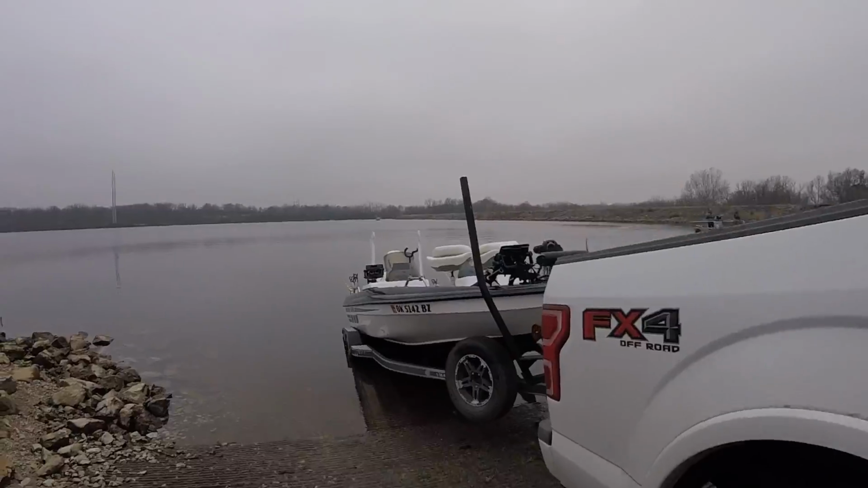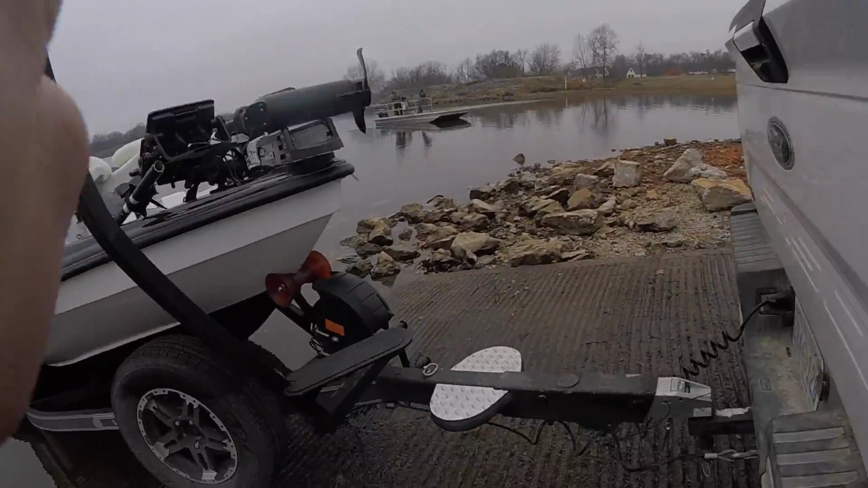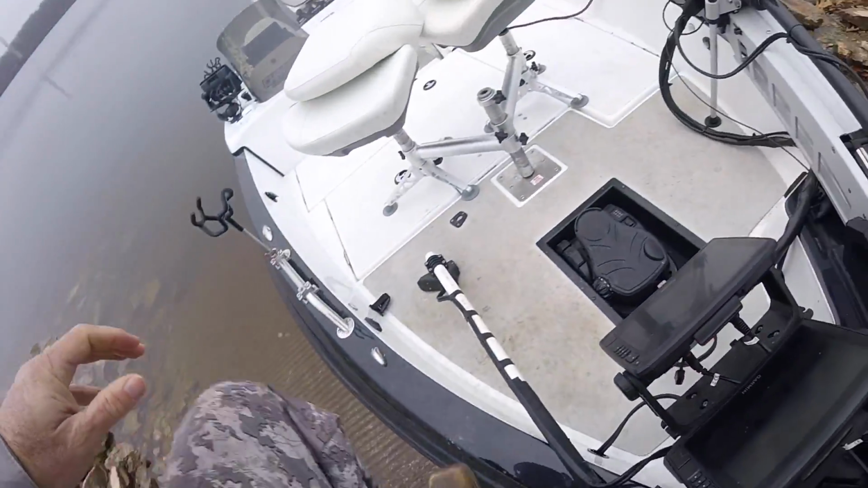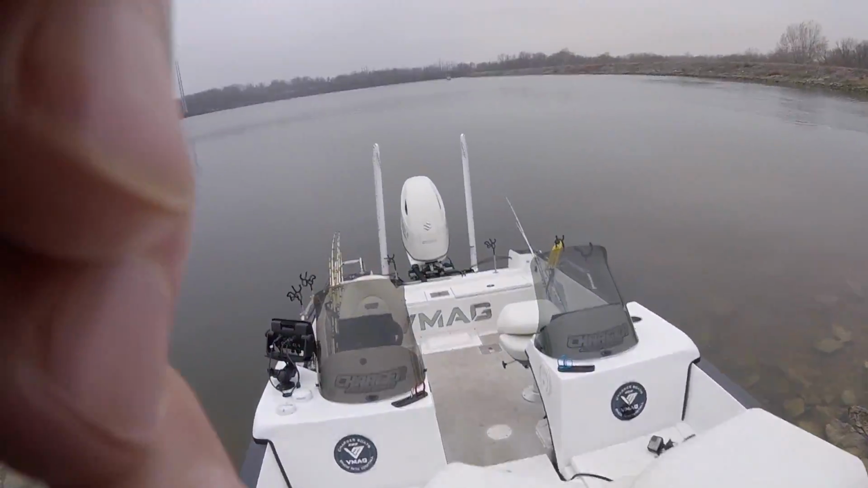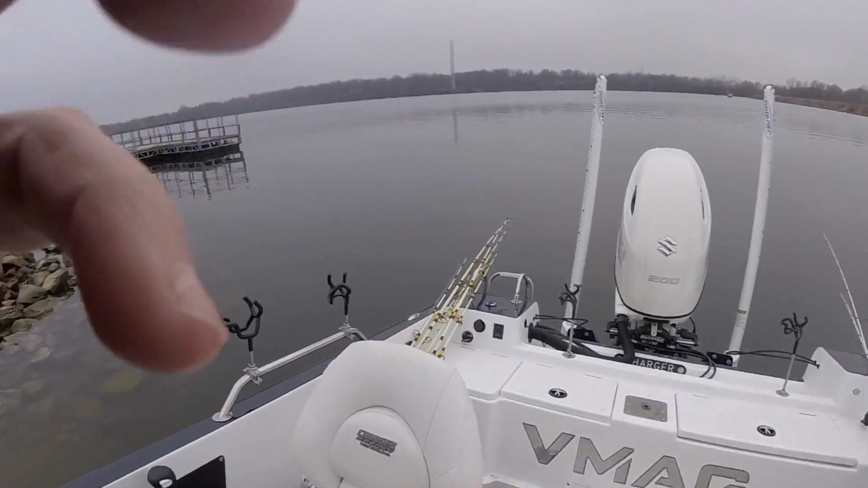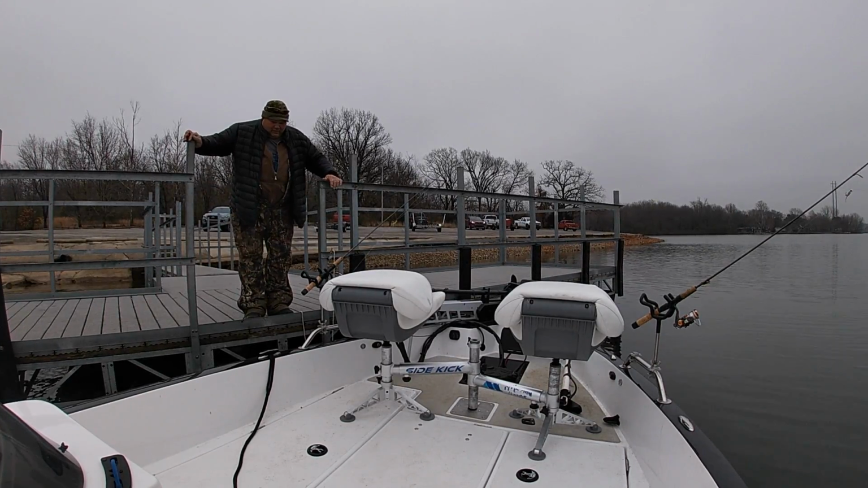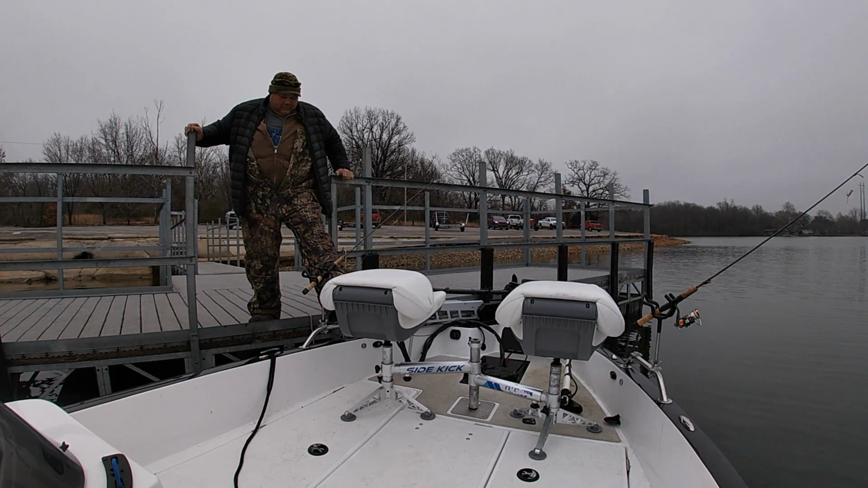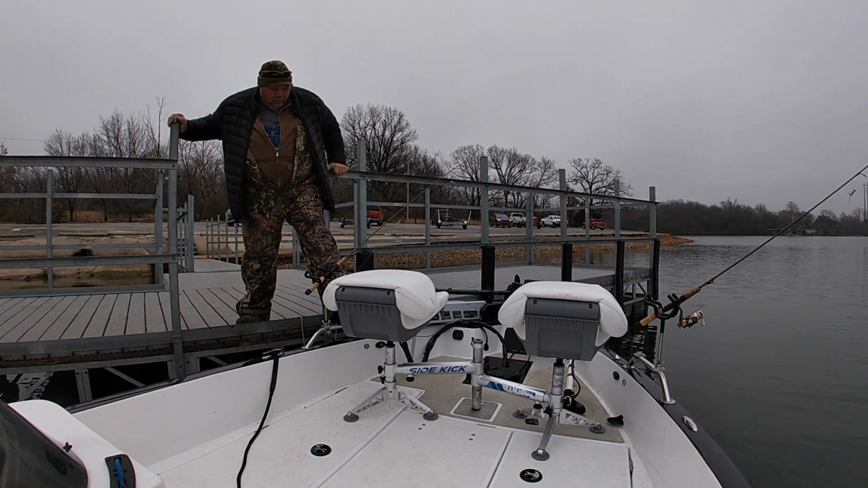Now we ended up going over and fishing there at Elmdale, and I did not do any good. We spent about 2 hours on the lake, and I just didn't find what I was looking for. Matt and I weren't real happy with the fishing there. Now I'm not saying that it's not good at some point in time, but we had another lake that we wanted to try to get to.